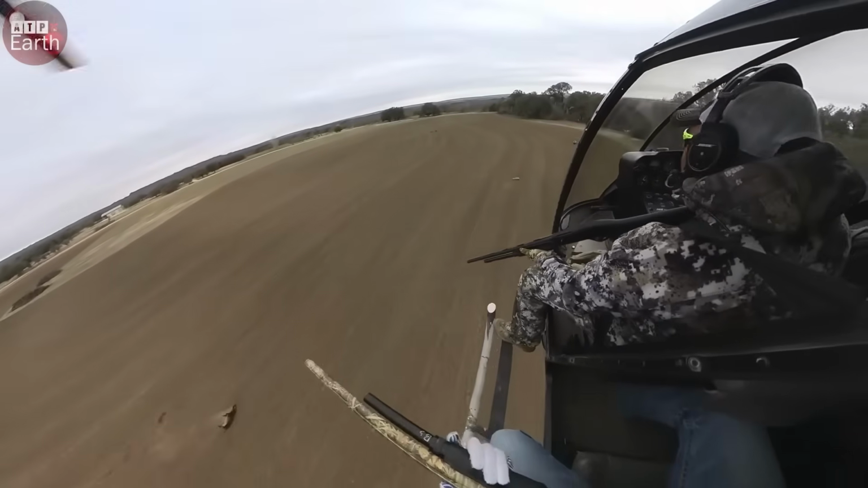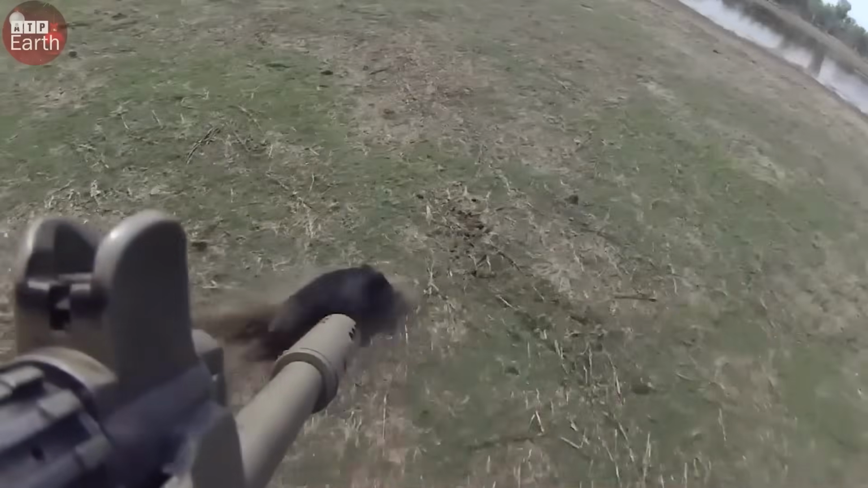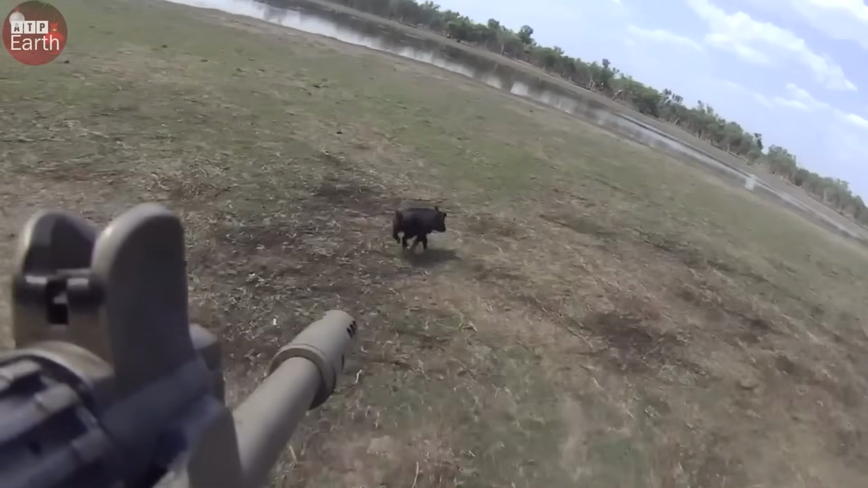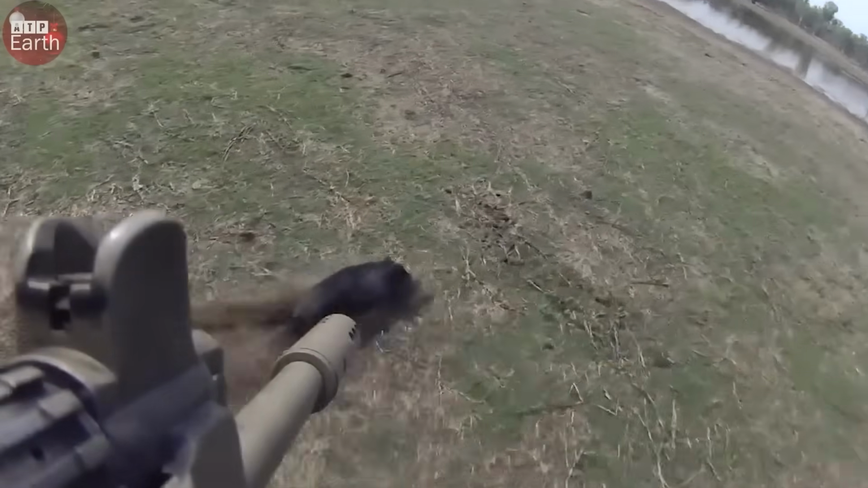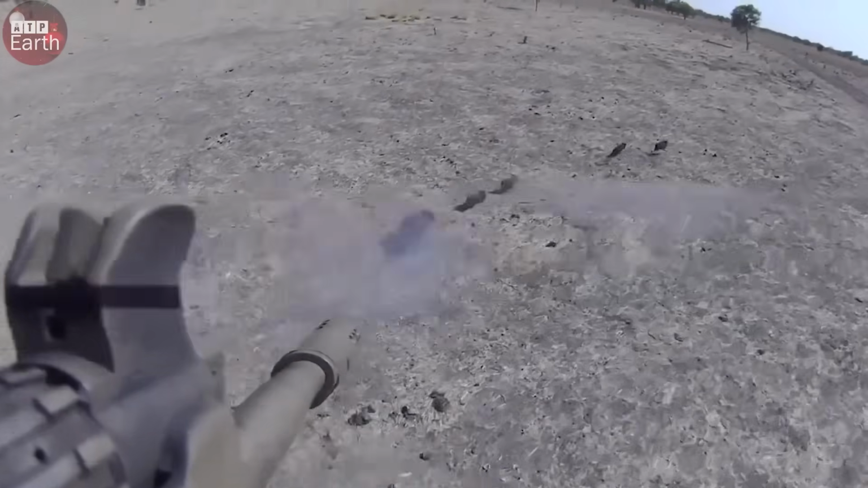The land here is dry and rugged. Maybe that's why the hogs in this region aren't particularly large. But don't be fooled. Even at just a few dozen kilos, they're more than capable of ripping through farmland and devastating crops. They adapt fast, and that's what makes them so dangerous.